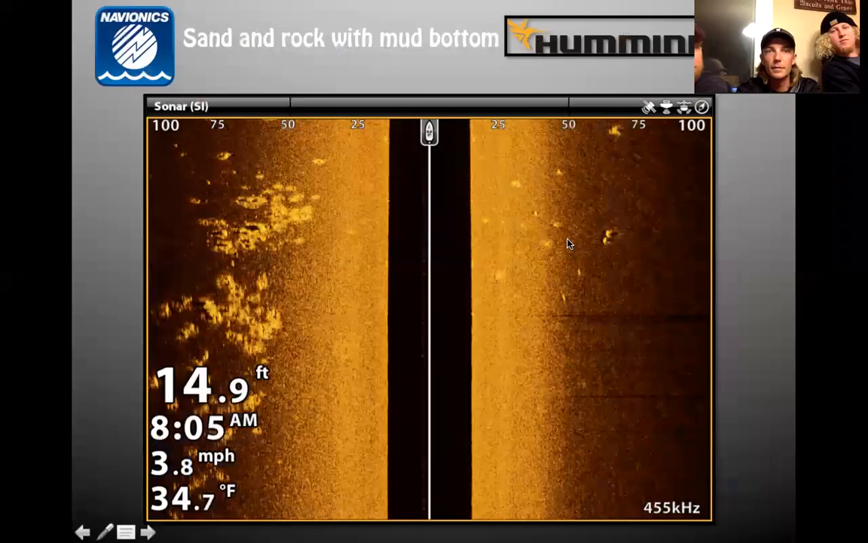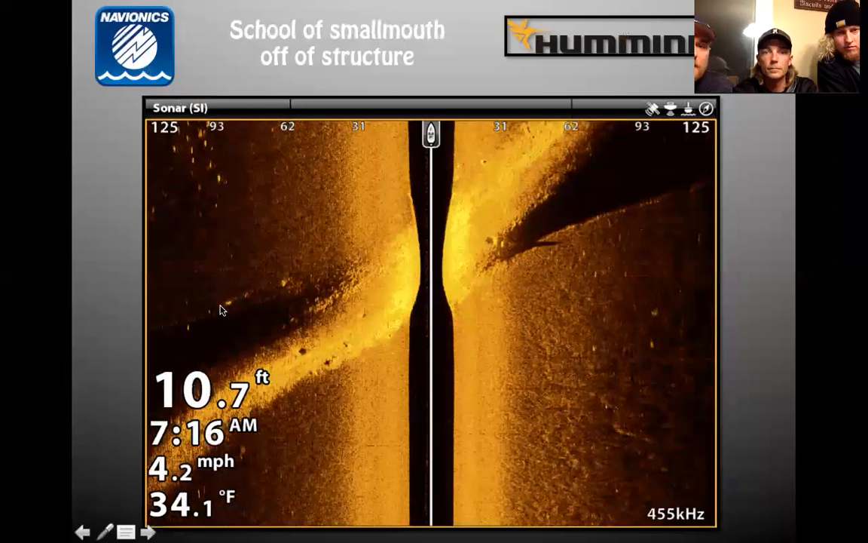What do you got going on here? Sand rock with a mud bottom, kind of like the other one we were looking at. And you can see even sand's a little bit whiter than the muck. Everything's kind of relative. Gravel will be even a little more than this, and then obviously rock is going to be more like that.